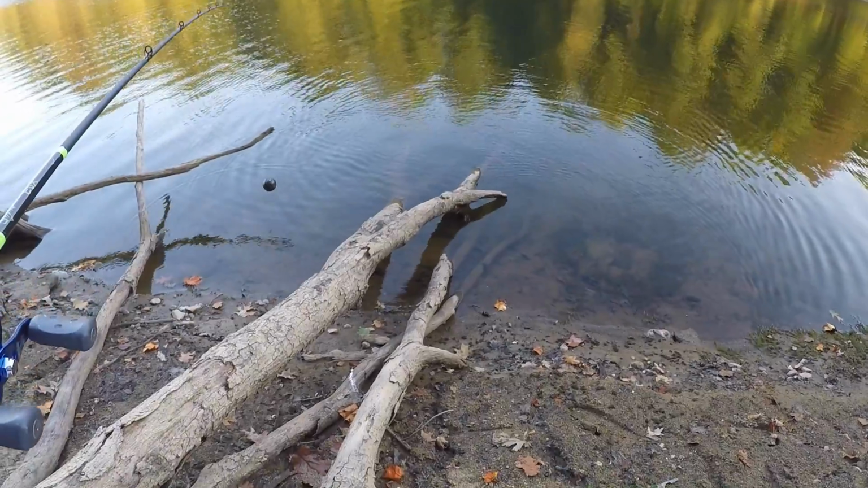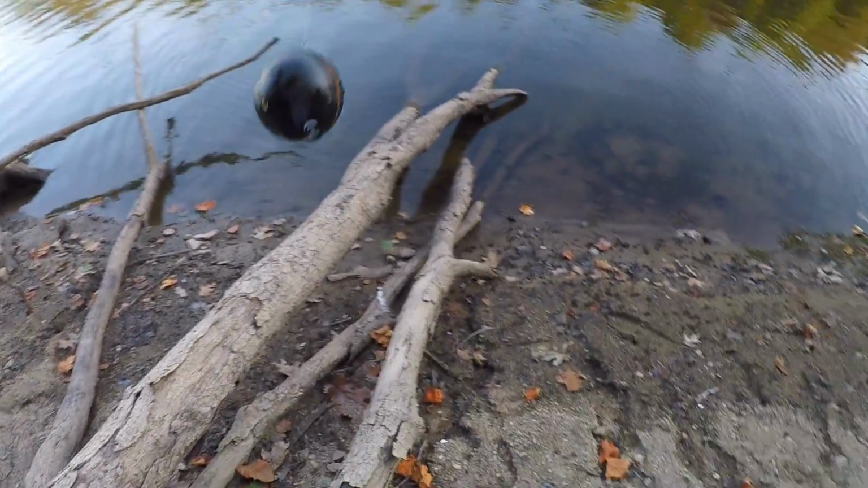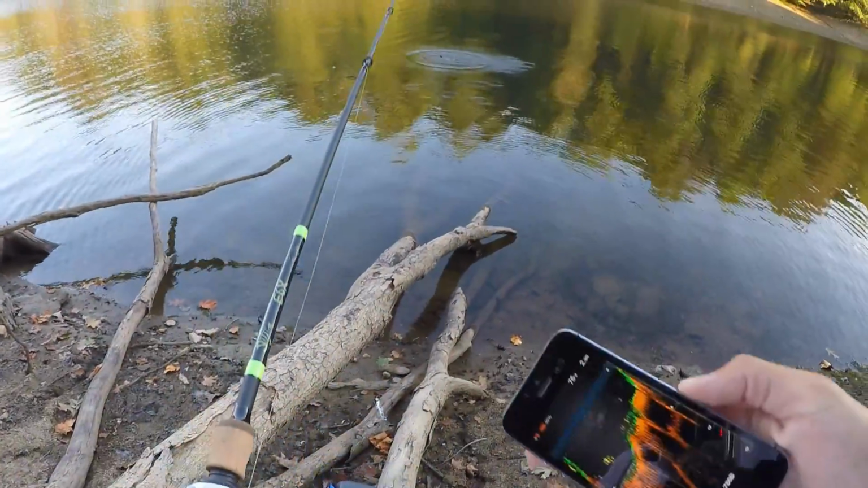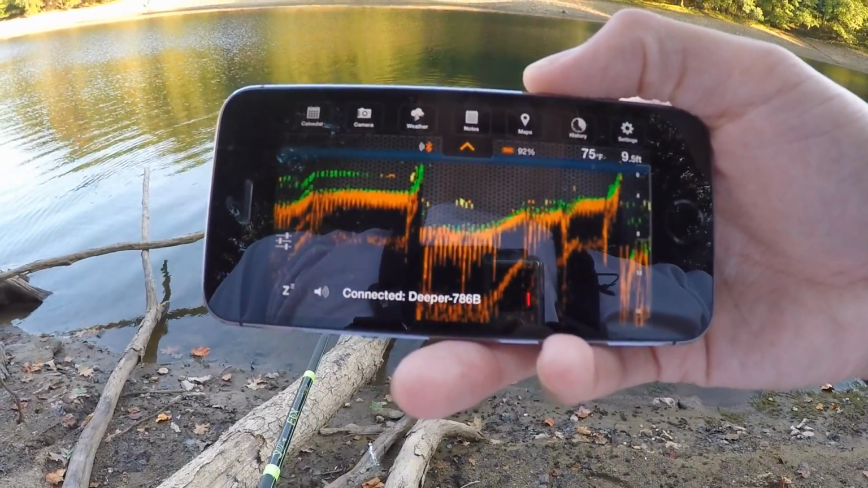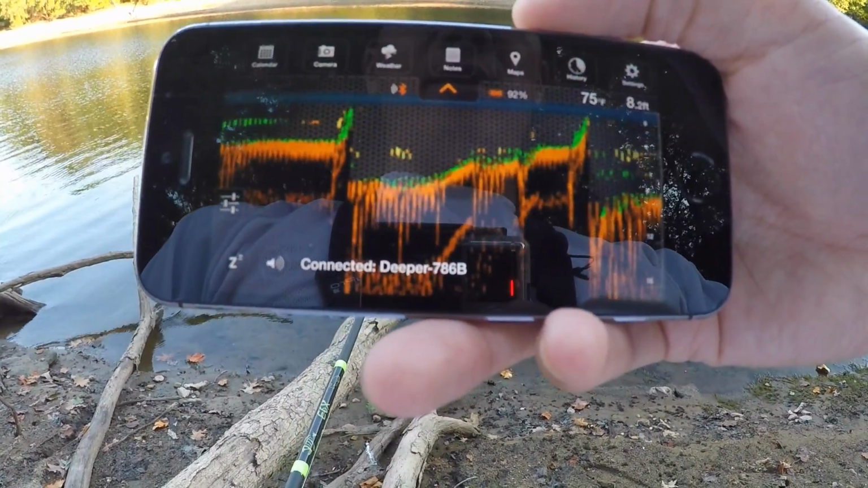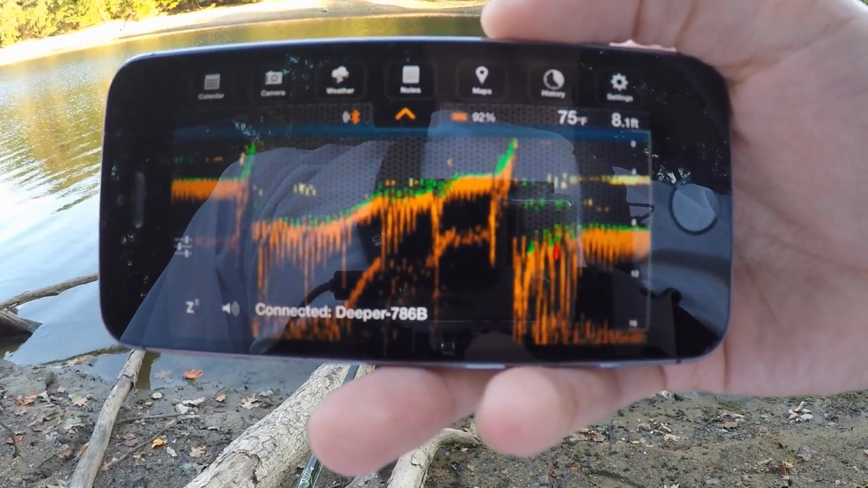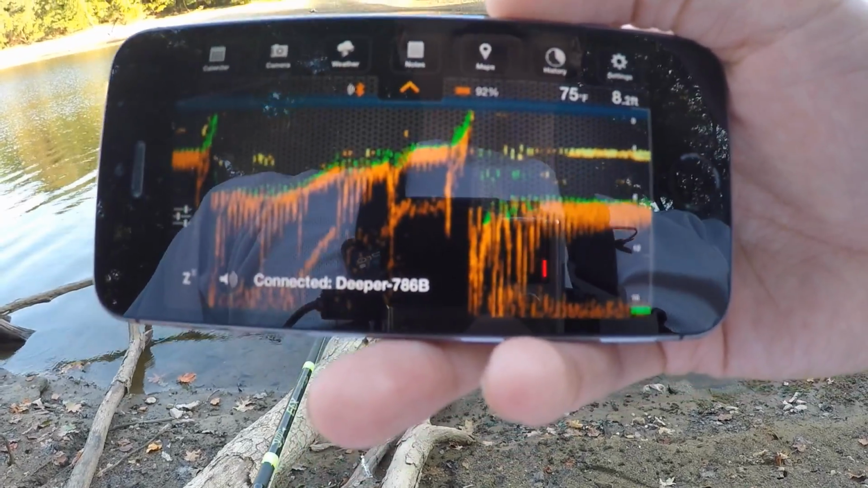Nice. So we have a lay down here that extends in the deep water, and I'm going to show you what it looks like to mark something like a lay down or a stump on the Deeper. Cast it out, pull up the app. We're in 9.5 feet. It's usually going to look like a bunch of dash lines close together. Exactly like that. That dash line right there, that's going to be hard structure. So that's just the lay down.